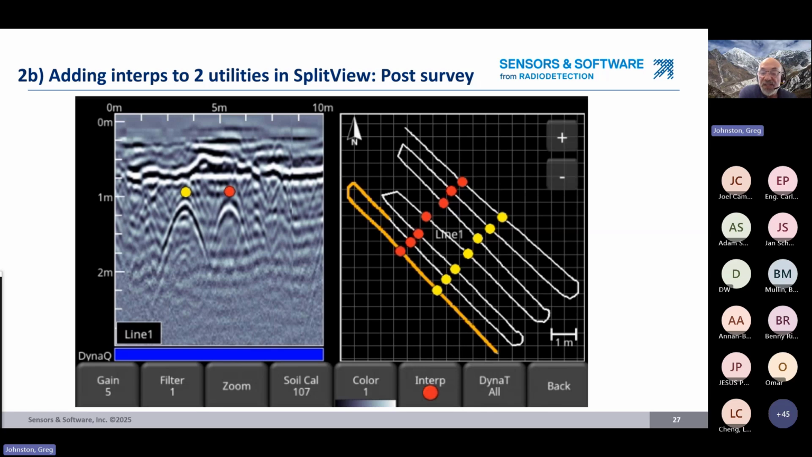So in the end, again, inside of a minute, we have mapped these 2 utilities. And so we can output this as a CSV file or a KMZ file, bring it into our mapping software, and we're good to go.